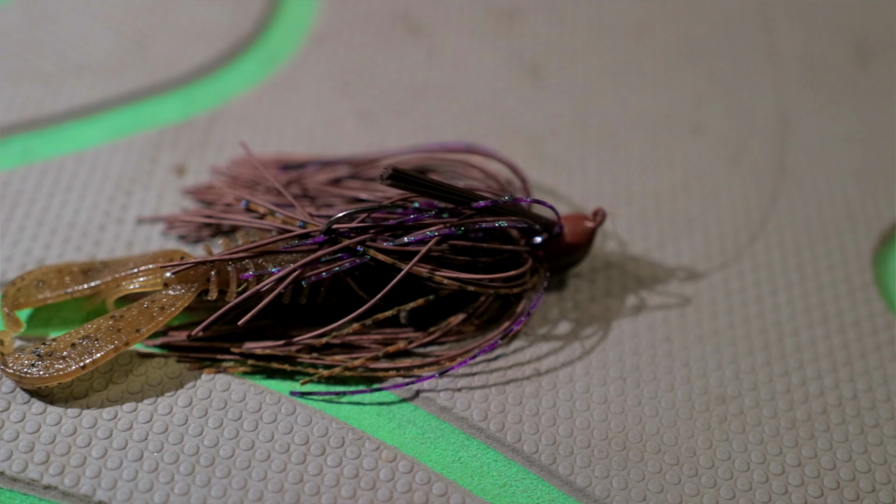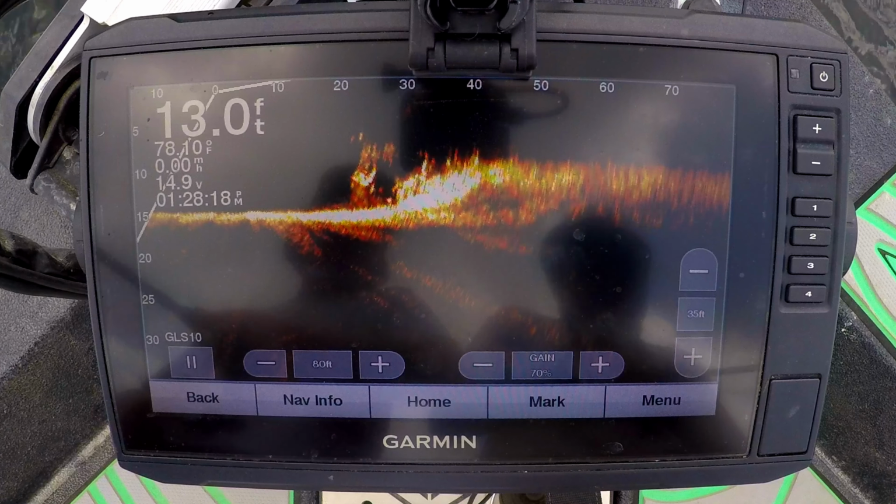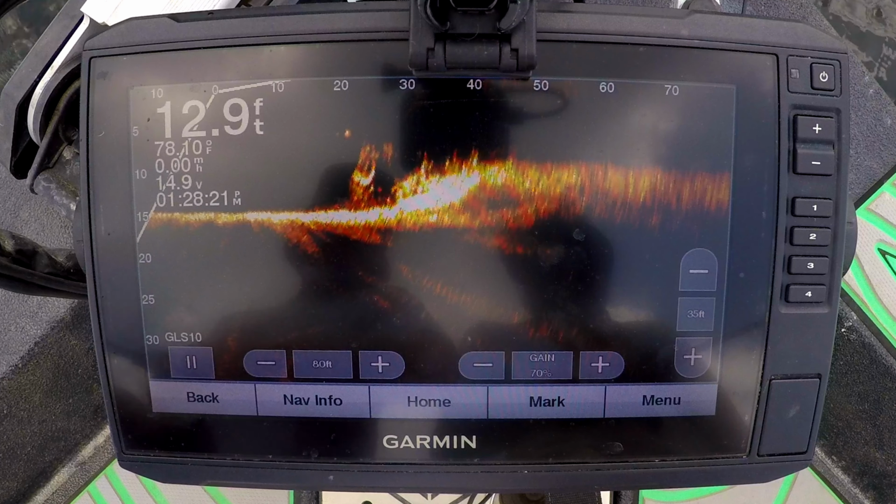I switched over to the flipping jig instead of the football head jig because I lost a bunch of football head jigs in all of that wood, all that structure that you guys saw on the side scan. That was all stumps, fallen trees, just a bunch of wood. Definitely go with a flipping jig because you're gonna lose a lot of football heads in that. But if the bottom's a little bit more rocky, if it has boulders or if it's just gravel or you're fishing around a bridge or something, normally a football head jig is the way to go.